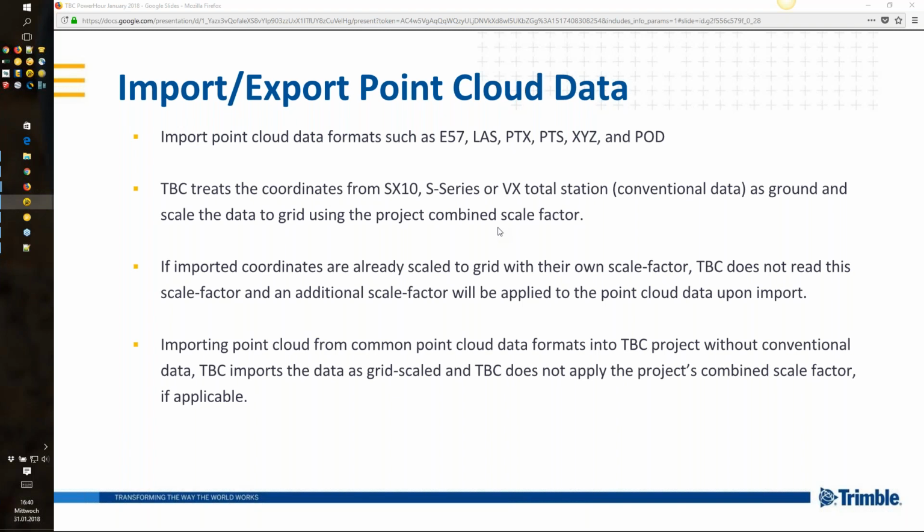So that means if we export, for example, our aerial data set to grid, that means grid LIS, and this other terrestrial data set also to LIS grid, and import both gridded LIS files into a new TBC project, both point clouds will be aligned, as I have shown you in this terrestrial data set. So this one you also need to keep in mind.